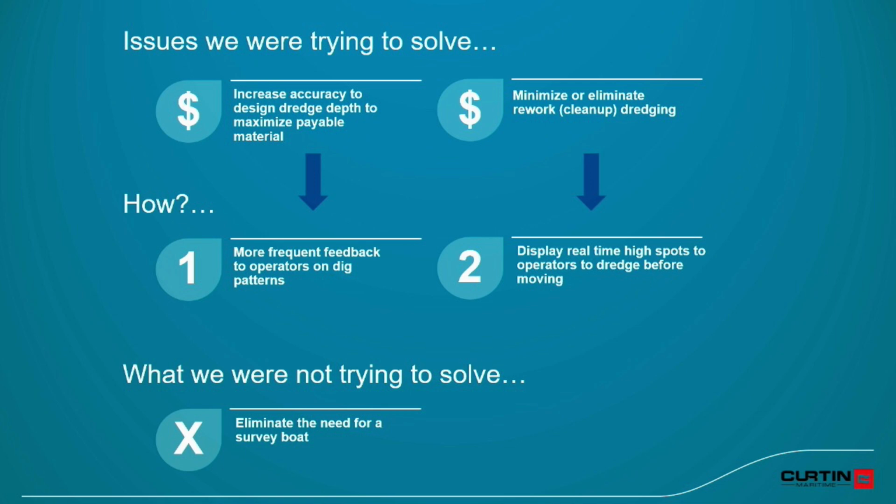So what I set out to do was solve 2 issues that we were having, just trying to maximize our production and save money. The first one was increasing the accuracy of our dredge depth for a payable volume. We don't want to be under digging, we don't want to be over digging. And the issue is with our survey boat, we can only survey once, maybe twice a day. And let's say we move to a new area with different material, or we change buckets, or we're digging deeper, or whatever change happens over the night. They're digging like that for 24 hours.